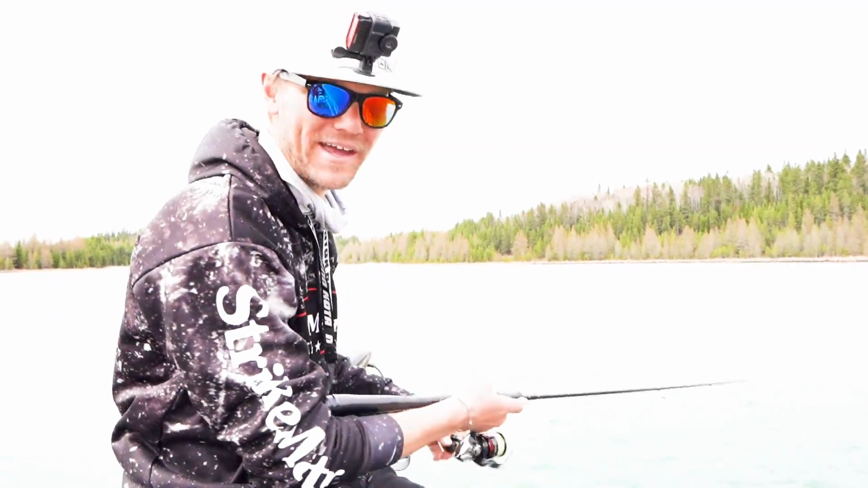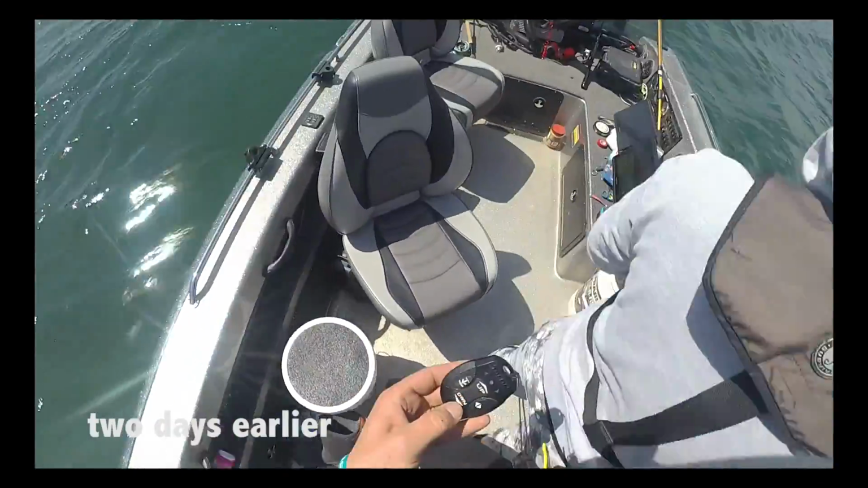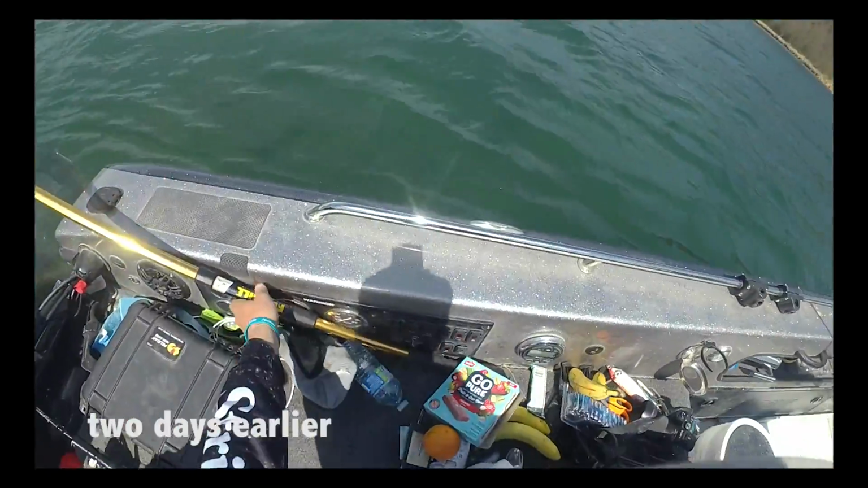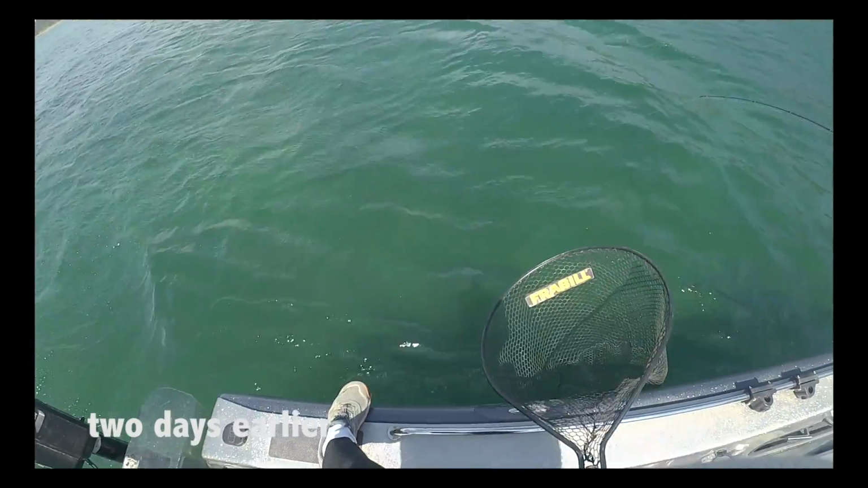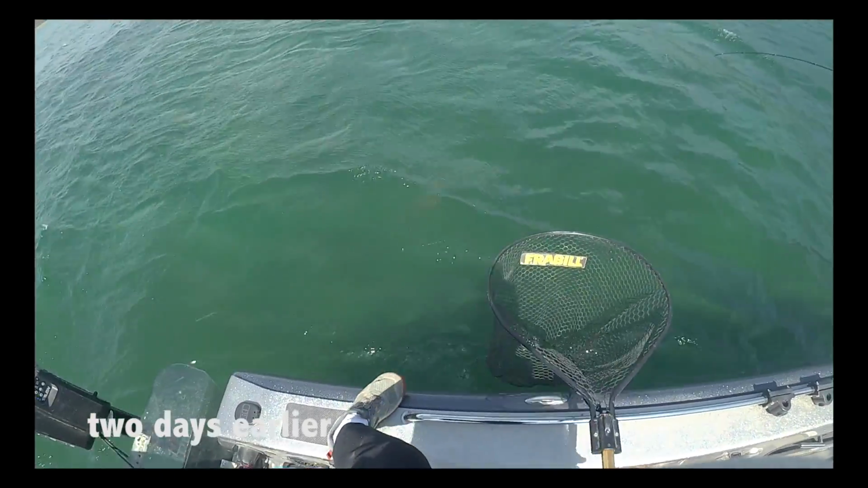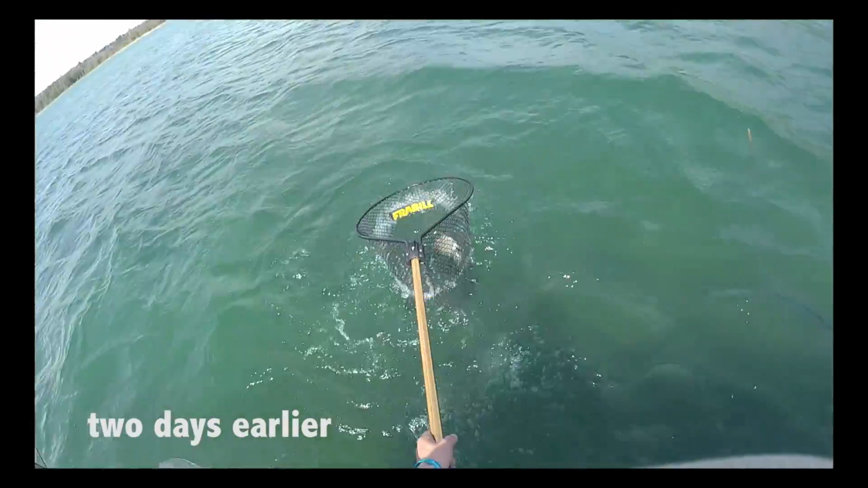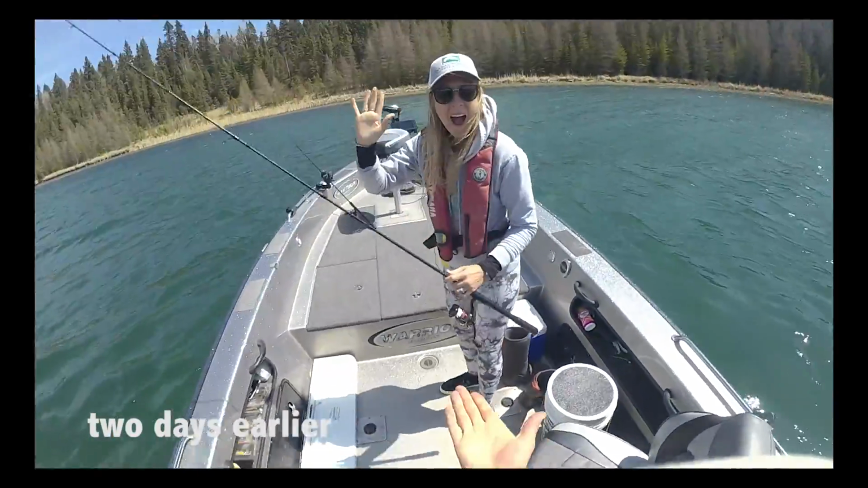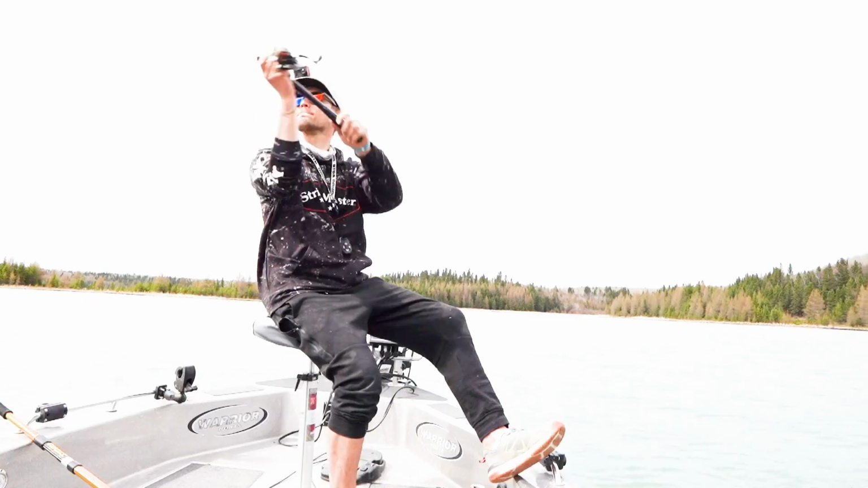Michelle catches that splake and her first brown ever. It's probably just a smaller brown. I hope so. First brown ever. It's right here. What? It is a brown. Oh my goodness. Oh, your first brown. We found them, on Eric's bait. Thanks, Eric.